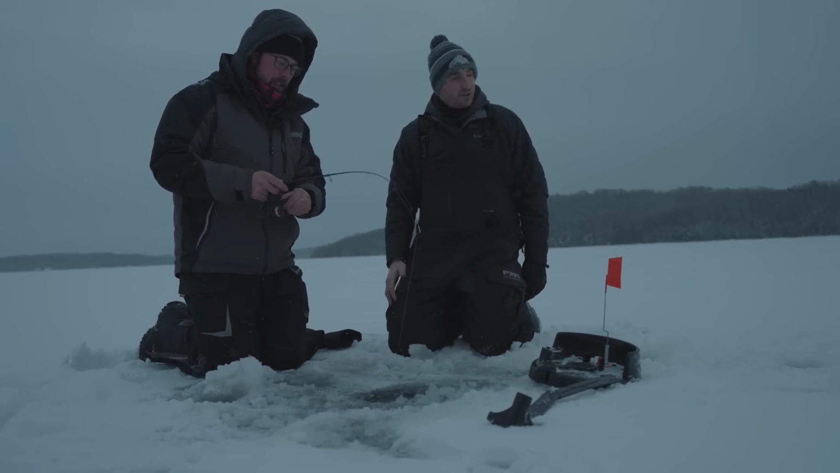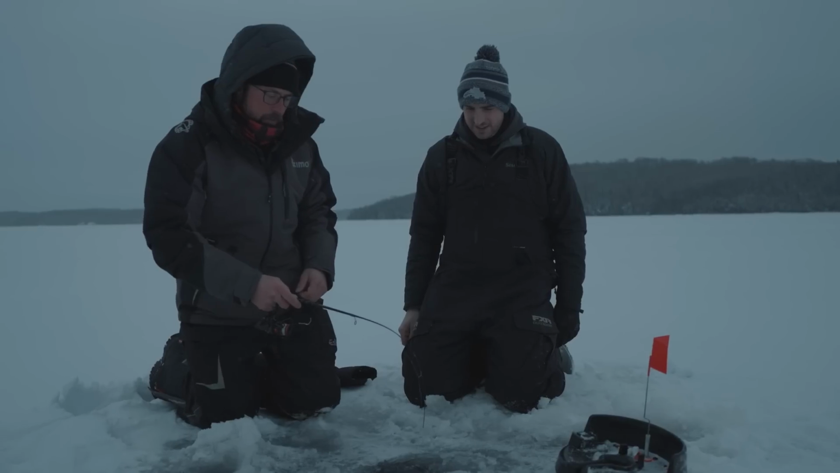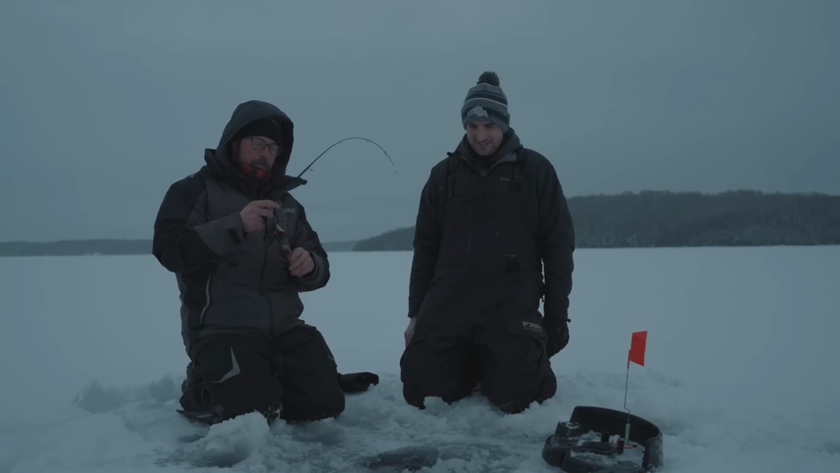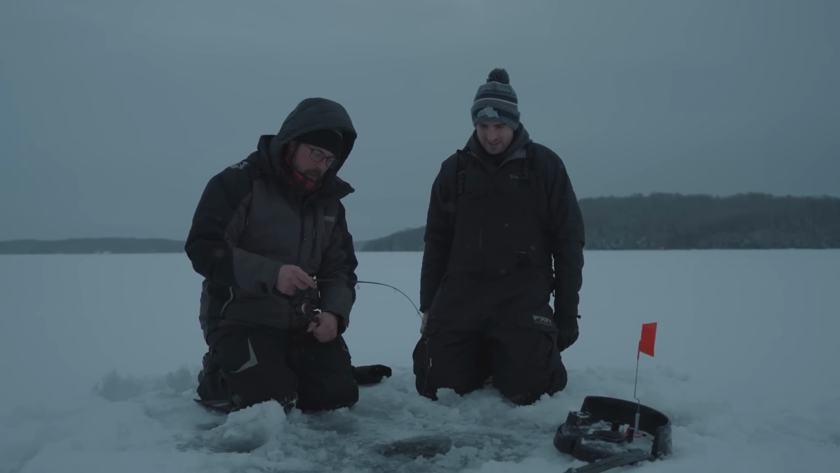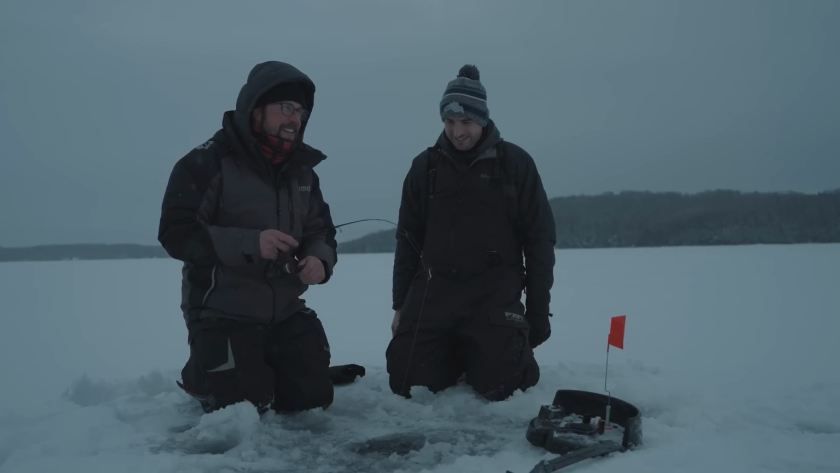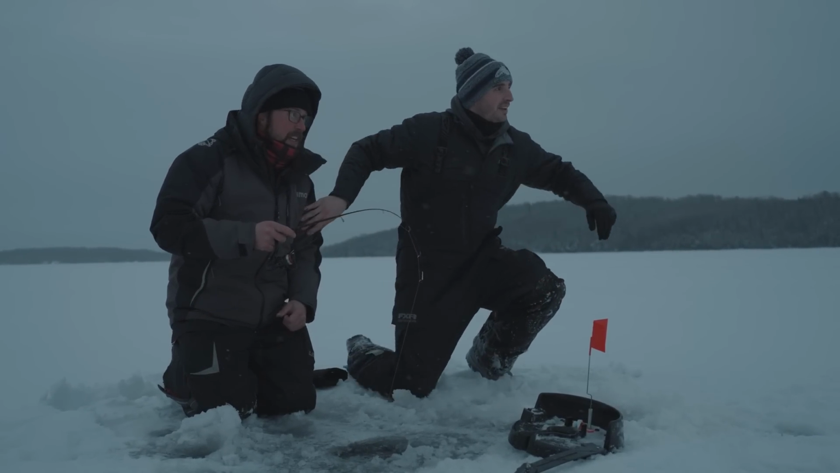Just got all our other holes drilled, all the rods set up, Marcum's down. I was jigging for a minute, and then you hear the iFish Pro go off. That is a good sound. You grow to really love that sound, especially when you hit a lull. That's all you need. I think I got a rod down here.